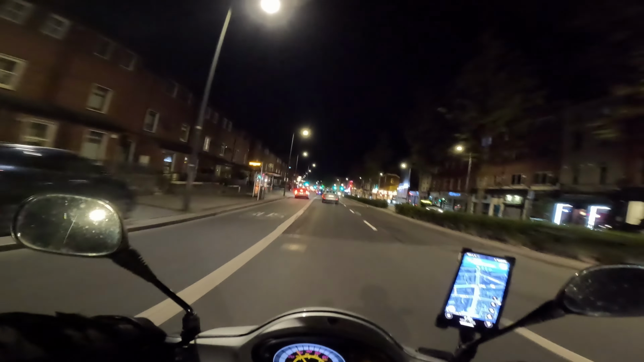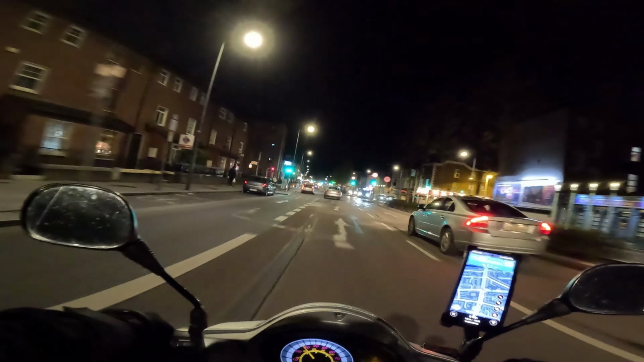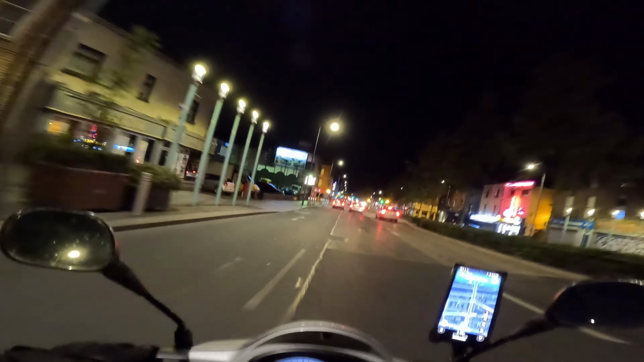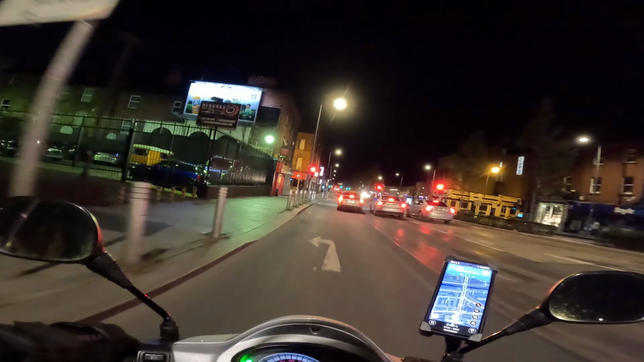Alright, it's probably going to be windy now because I had to put my visor up. My visor was fogging up a lot because I'm not traveling very fast. But we're entering Fisborough now, so what is this taxi driver doing?